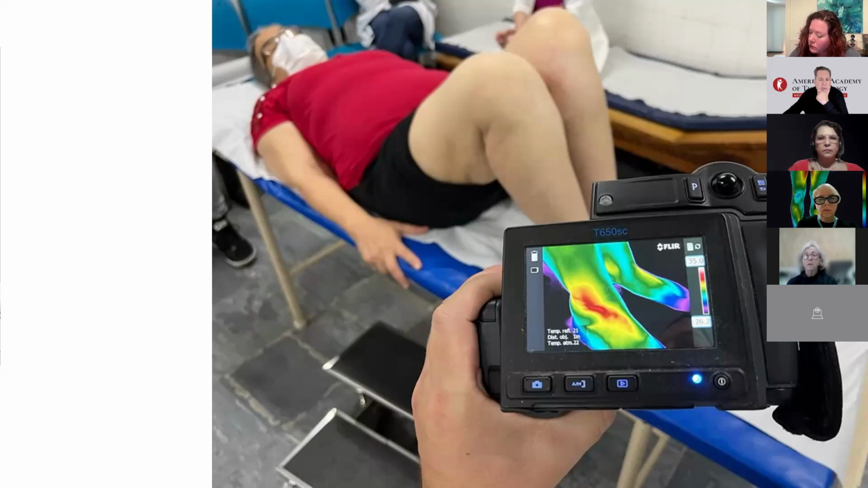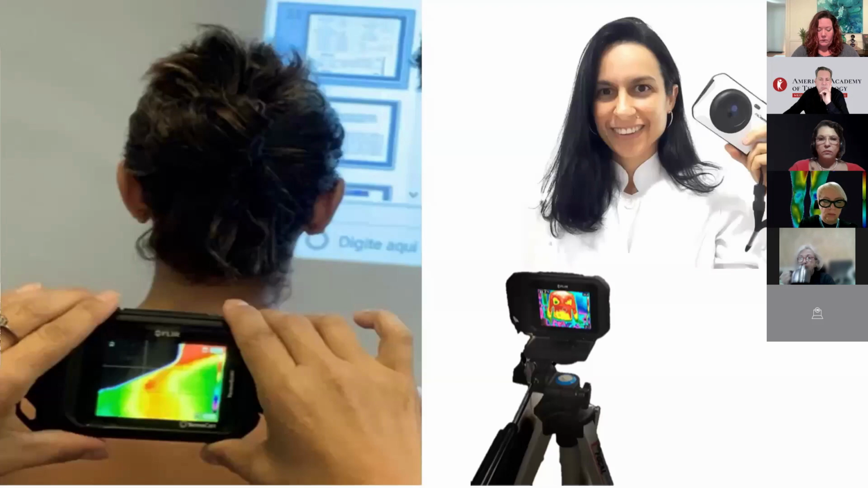Luciani will explain her experience in neurothermography, Rita in oncology, Sergio on healing. So you see most of the images they will show us are bedside or point of care, maybe in hospital or in their clinics, using this approach that we started using 10 years ago.